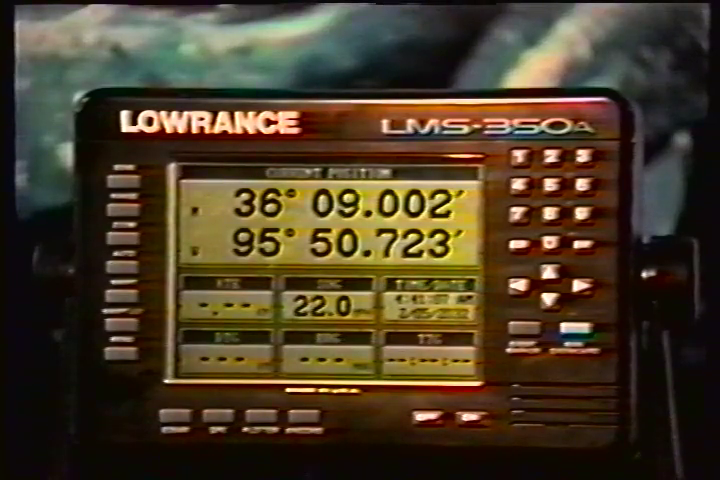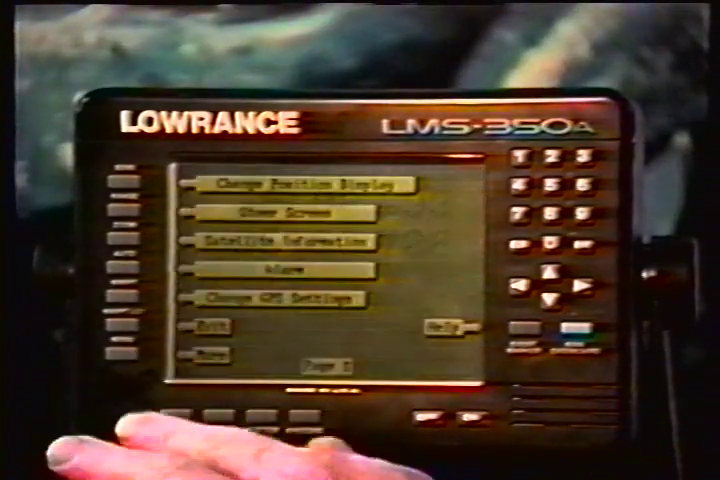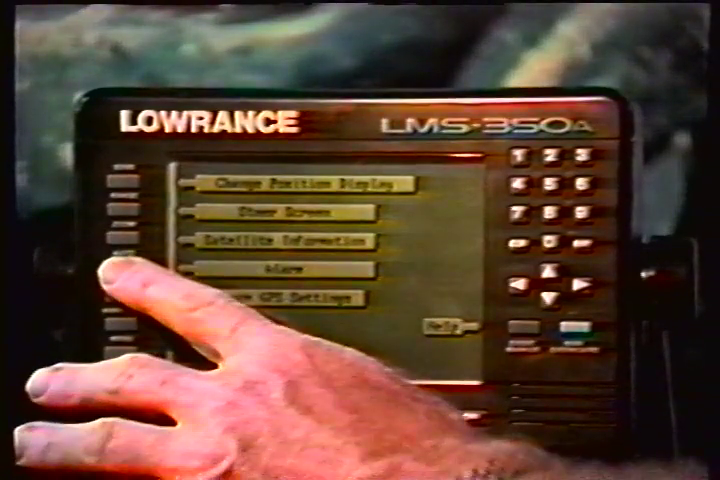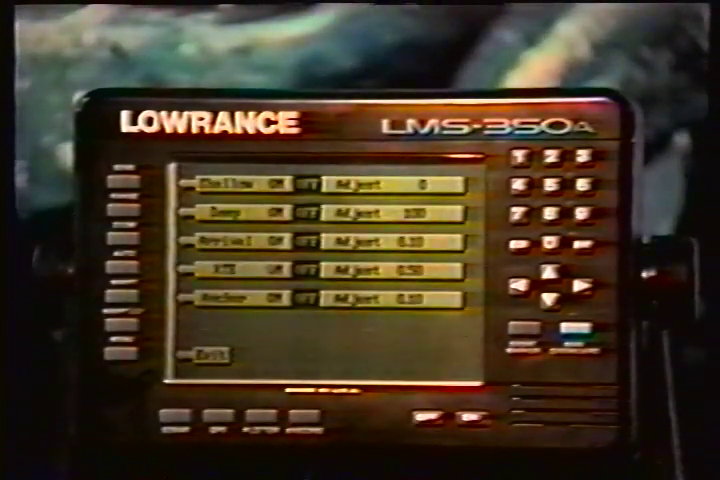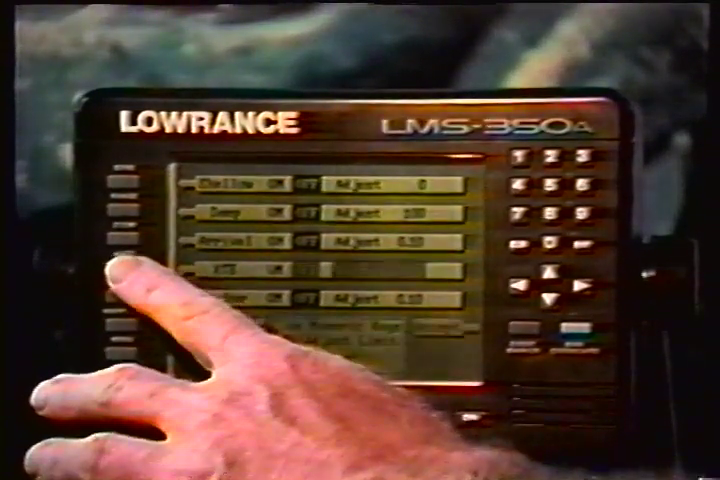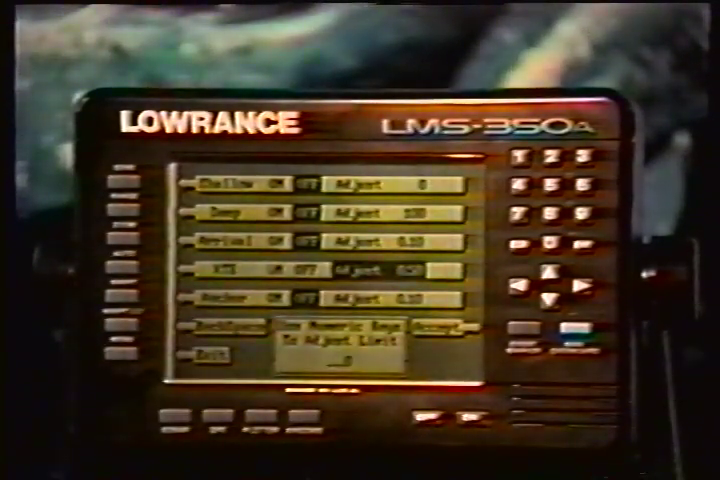To adjust a GPS alarm, first press the menu key, then press the key next to the Alarms label. Now press the key next to the Desired Alarms label. Pressing the key moves the black box from Off to Adjust. A new box appears at the bottom of the screen, as shown.